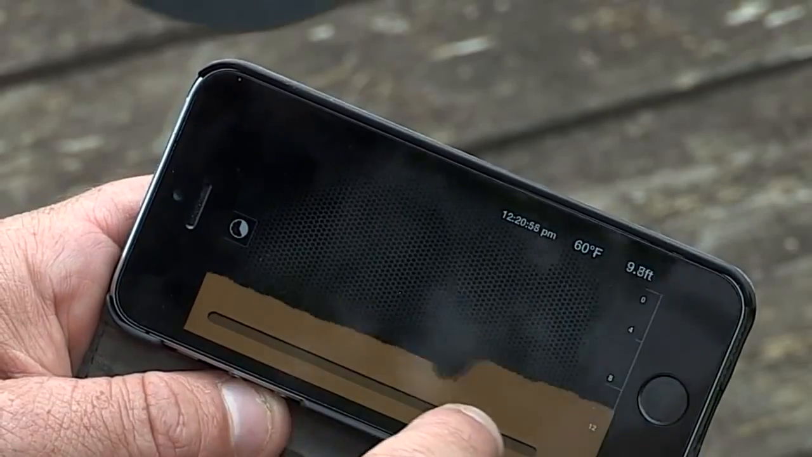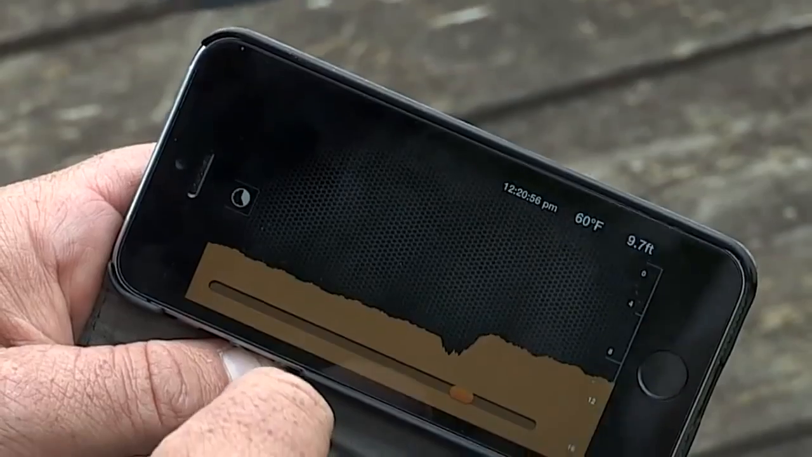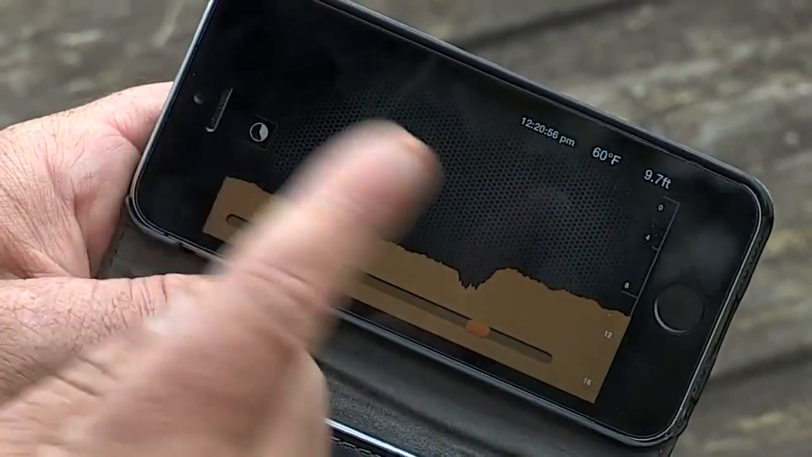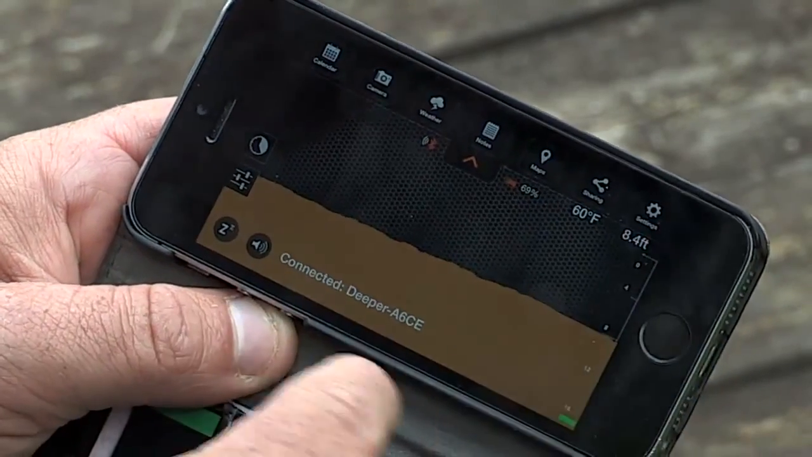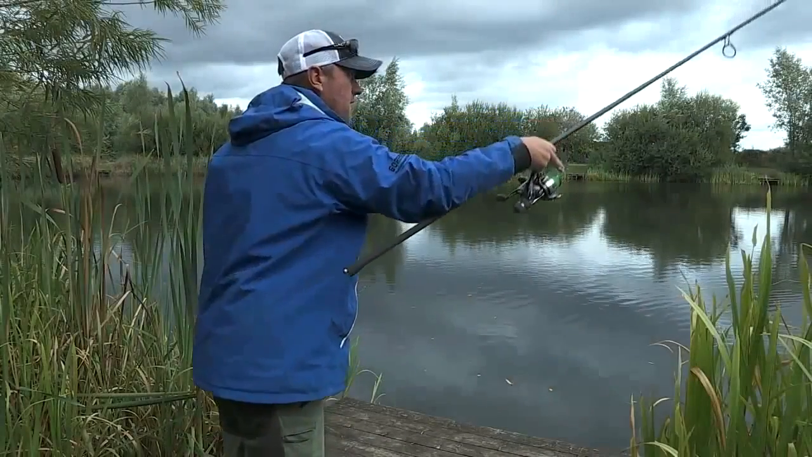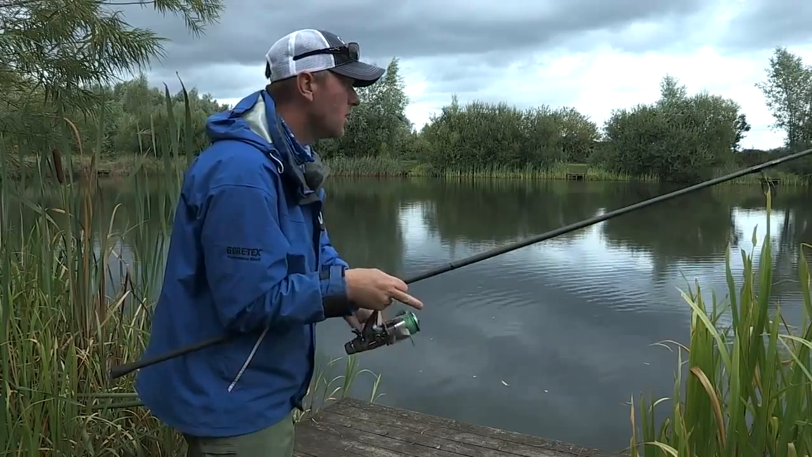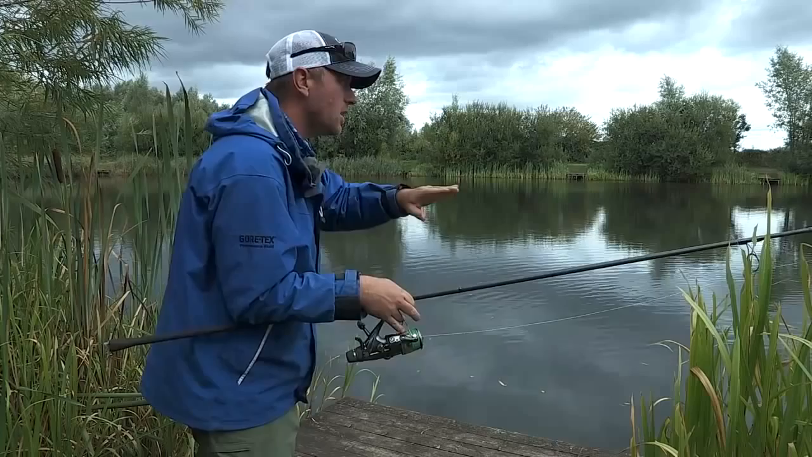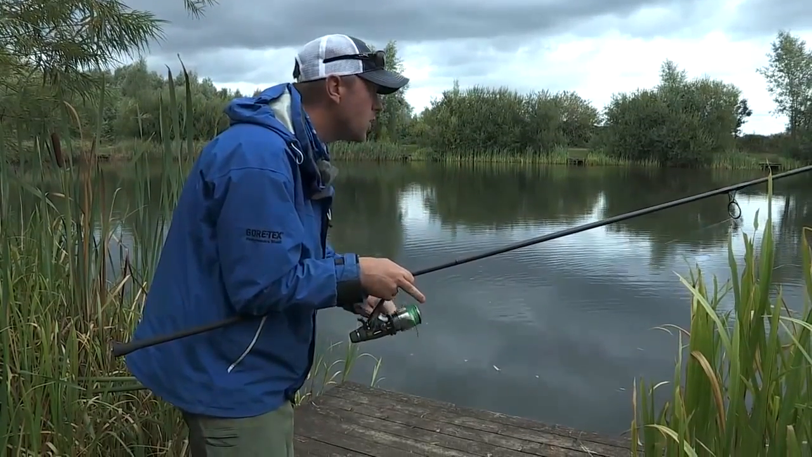And as you can see, I've got all the information, a history button there of the whole swim. So I'm going to make a mental note of that, and I'm going to cast into that. That's surely got to hold some fish. I'll keep having a look around the swim though. Just having a little cast around my swim now. Just to the sides, everywhere I've cast on the sides, this little shelf here seems to hold the most fish.